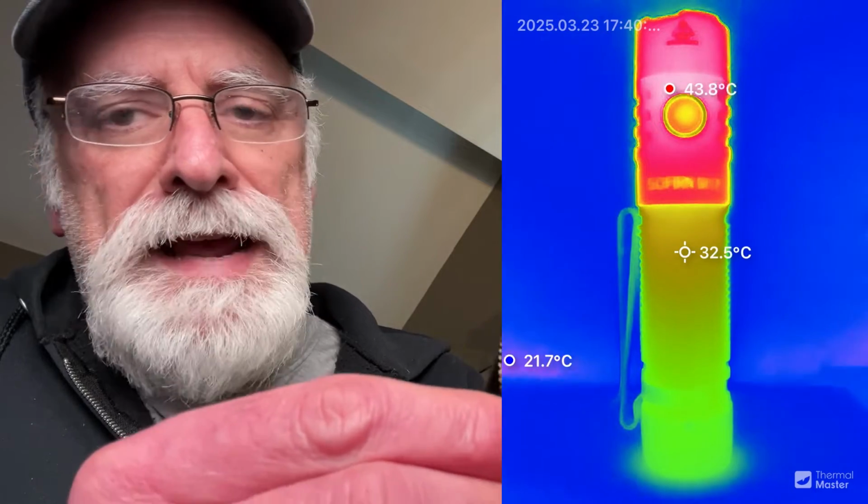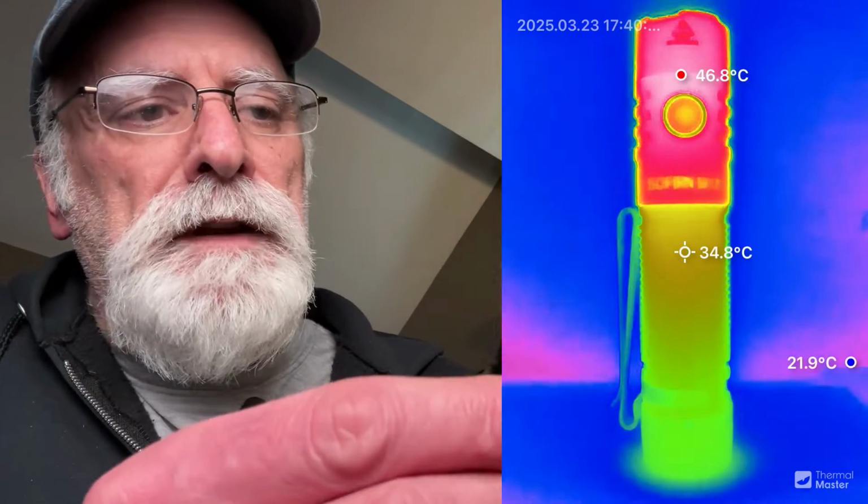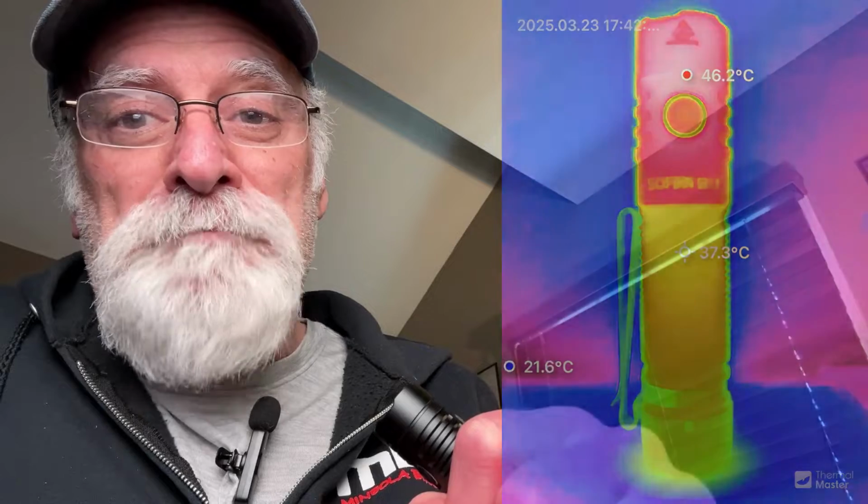So this heats up to 47 degrees Celsius, which is about 116 degrees. And then the lower section down here where the handle is does not get as hot. It maintains at a lower temperature. So for that first minute and a half, you're getting the max output of 1450, then it drops to 720. The temperature starts to just maintain then around 47 was the peak, and then it starts dropping down a little bit. So you probably get around 45. It stays up there. But it's pretty amazing how well it works. It's a very cool little flashlight. Yeah, on we go.